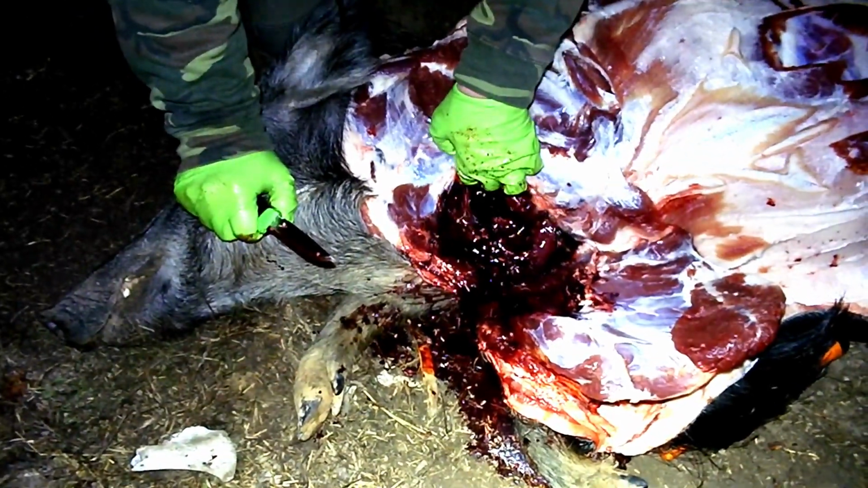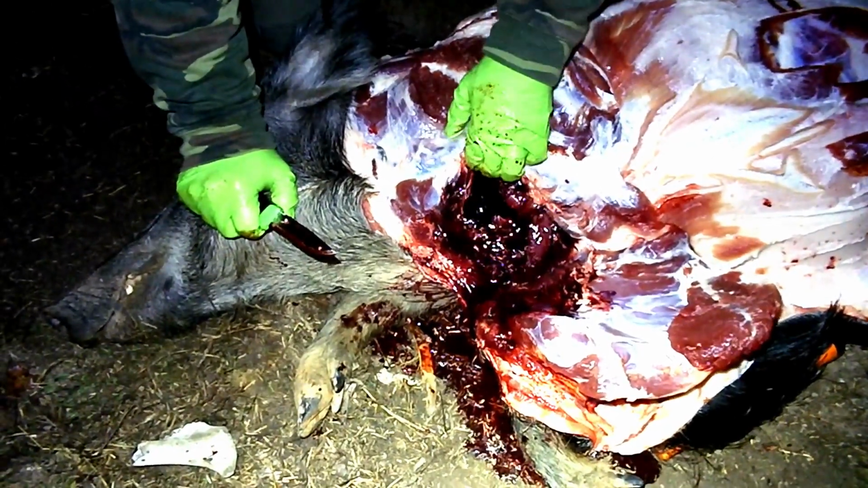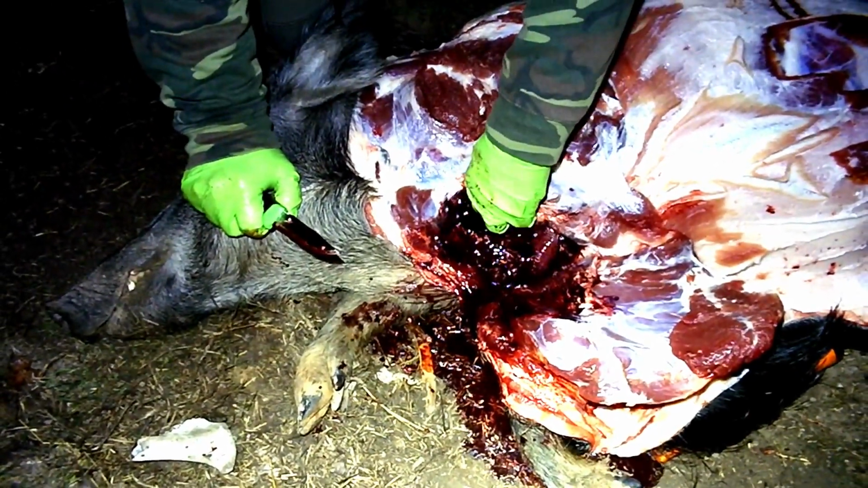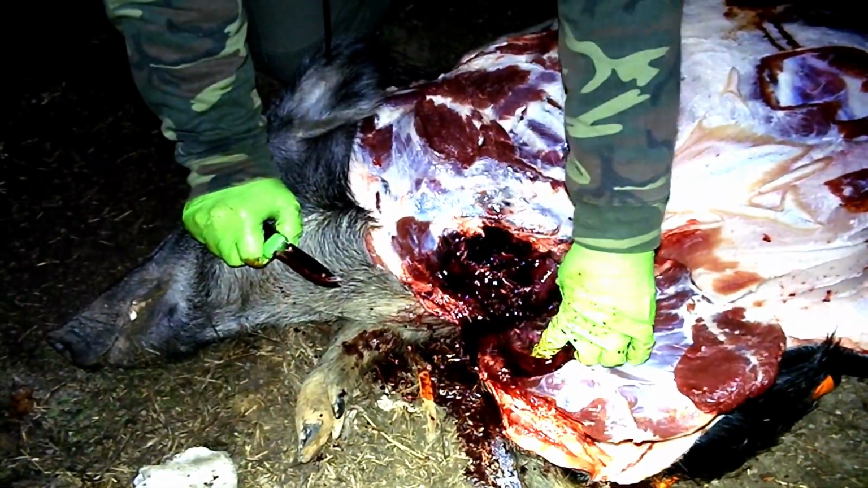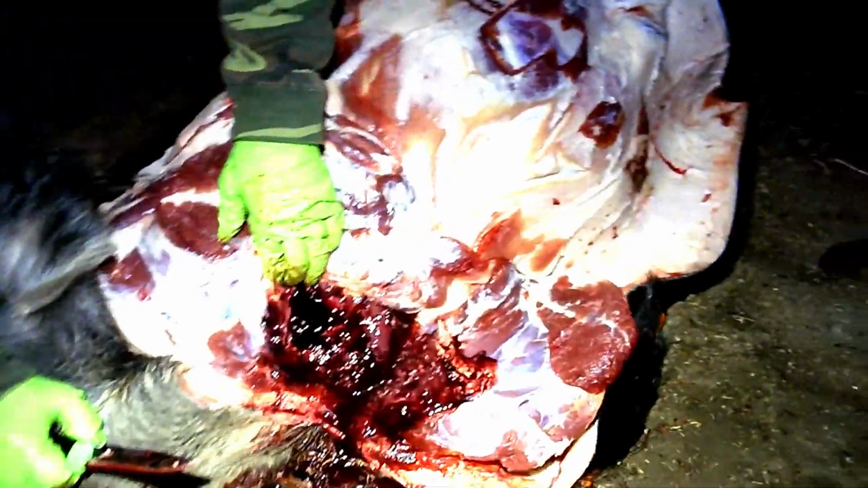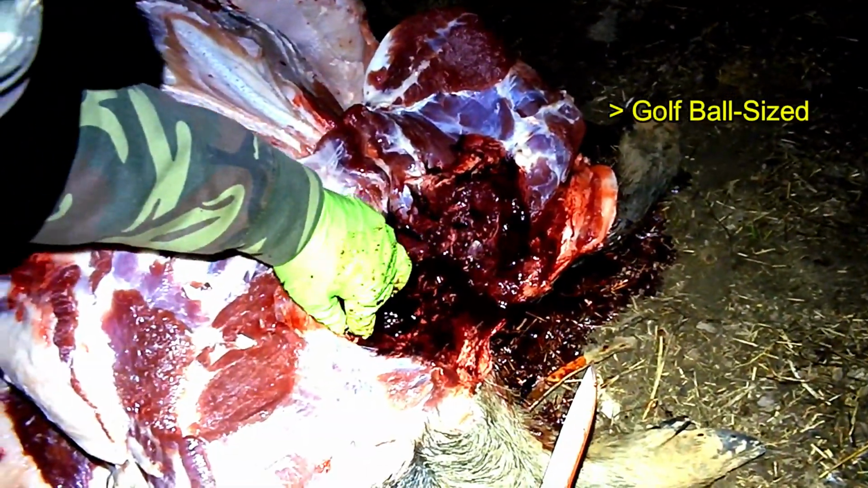Here's the hole right here. It went through. Yeah, that's about where I was aiming, a little low. It broke 2 ribs. And after it blasted through the humerus, all those bone shards went into here, making a huge hole.